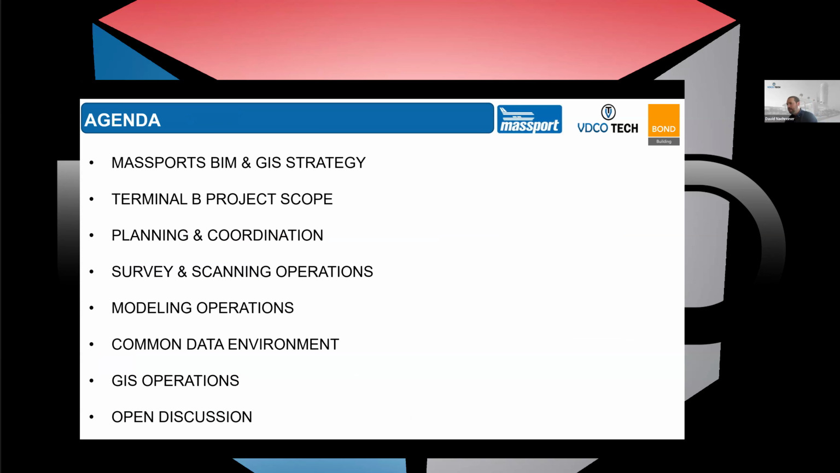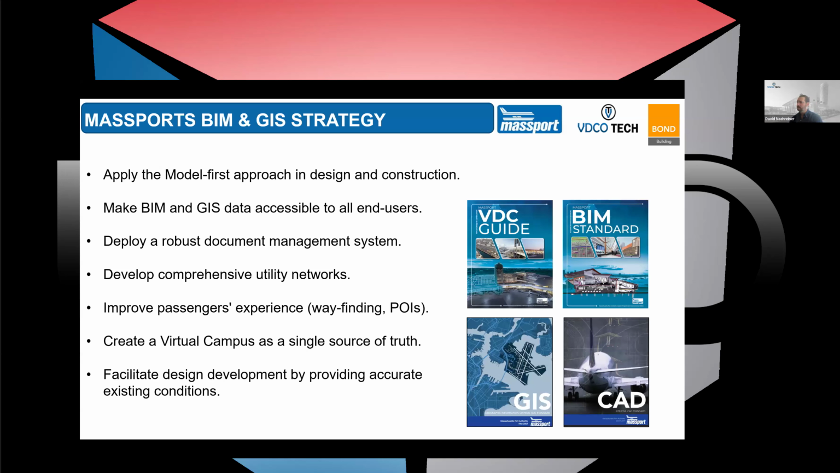Quick agenda today as we try to fill this hour time slot. We're going to talk a little bit about Massport's BIM and GIS strategy, the Terminal B scope of work that we're focusing on, how we planned and how we are actively coordinating that project, survey and scanning operations, modeling operations, how we are using a common data environment to support these initiatives, and our GIS operations, and we will have an open discussion at the end. If the folks on the line have any questions or inquiries, there'll be time for those at the end. So please use your chat feature and we will address the ones that we can towards the end of the presentation. I'll turn it over to Ali for Massport's BIM and GIS strategy.